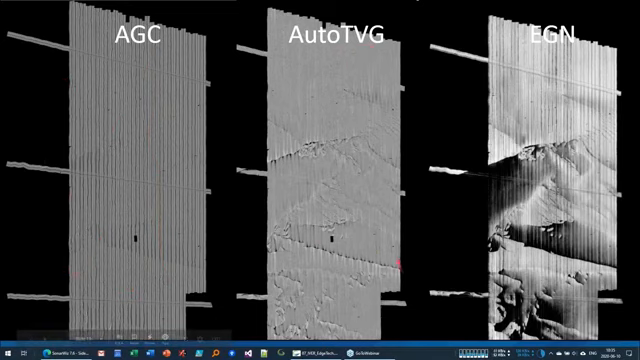The next option was the Auto TVG. And Auto TVG has a bit of a memory, so it corrects the data, but it then kind of remembers over time what its previous correction was. And this helps preserve geology a little bit, but you can see here it kind of acts like an edge detection filter.